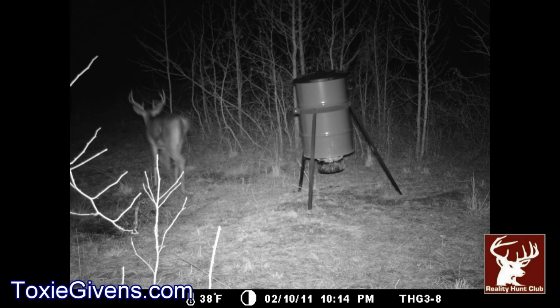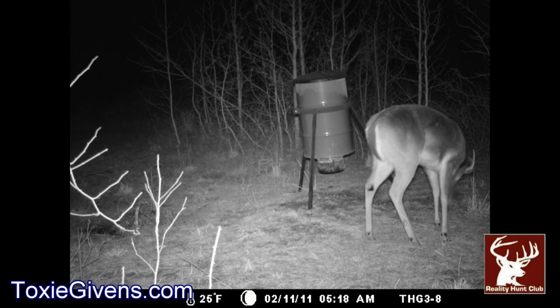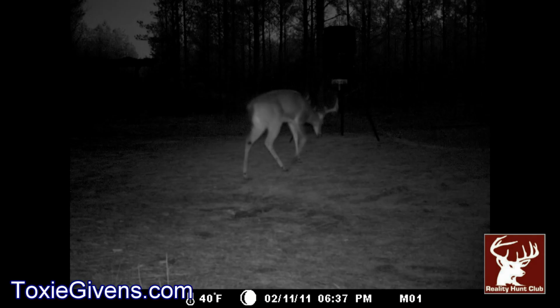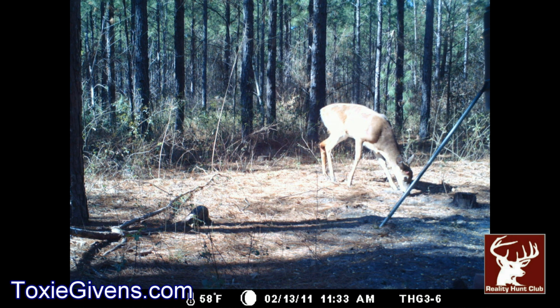And then it looks like there's no corn there, so it looks like he's heading out to the soybeans. Or he doubles back and checks. Well, actually, that's the next morning. So he headed to the soybeans, and he came back the next morning looking for the corn. All right. Then he's heading to the middle gate, the right middle gate. Now this next series of photos, somewhere between the right middle gate and him heading back to the ridge feeder, he shed his antlers.